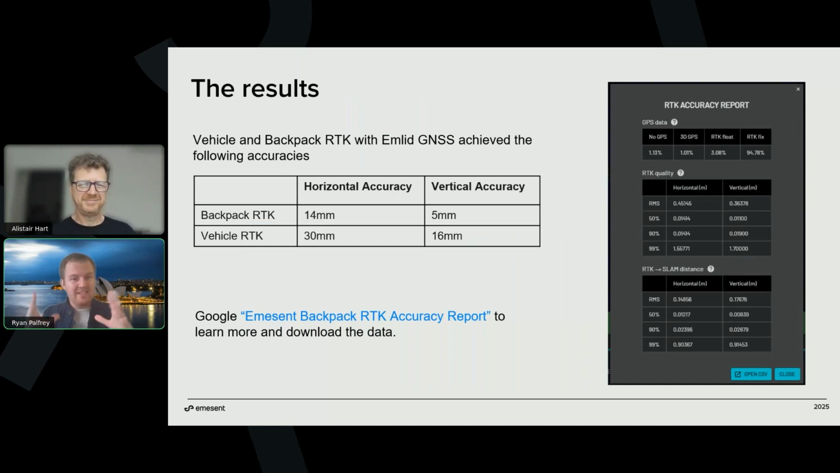It's the full business with an overview. Here's the data, and here is every single point. I think there are about 75 points across the 2-kilometer stretch of road, which are picked, and all the individual XYZ accuracies and diffs between the total station and the RTK. And so on the backpack, we got an awesome horizontal accuracy of 14 millimeters, vertical of 5, and then vehicle going a bit faster, of course, 30 millimeters horizontal and 16 millimeters vertical.